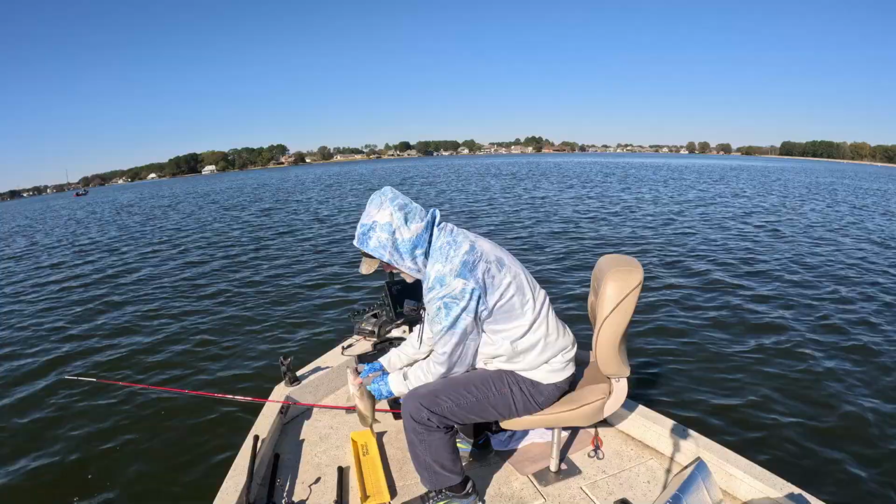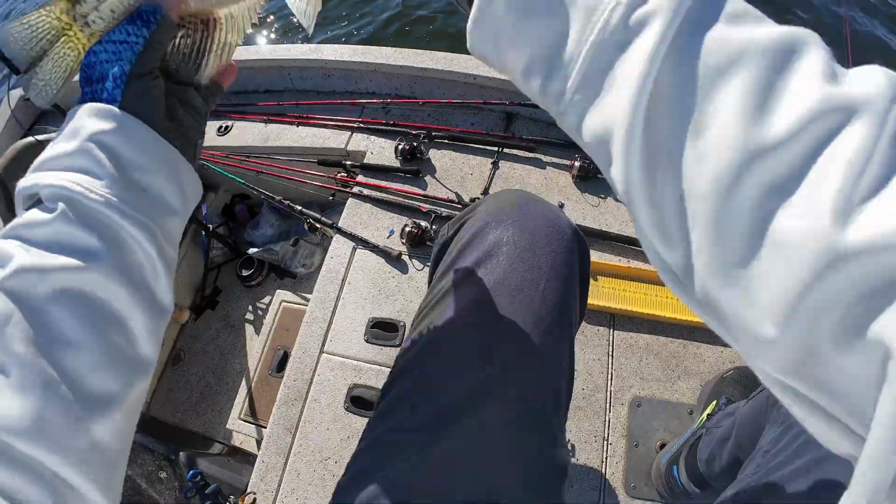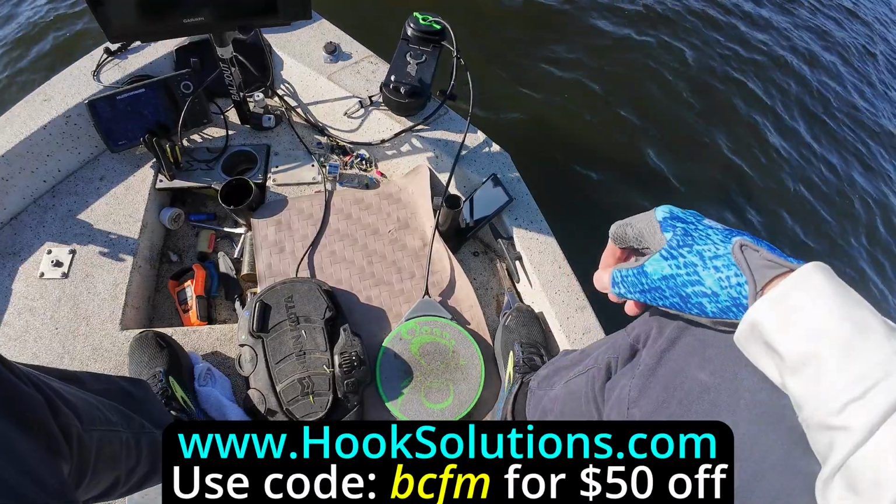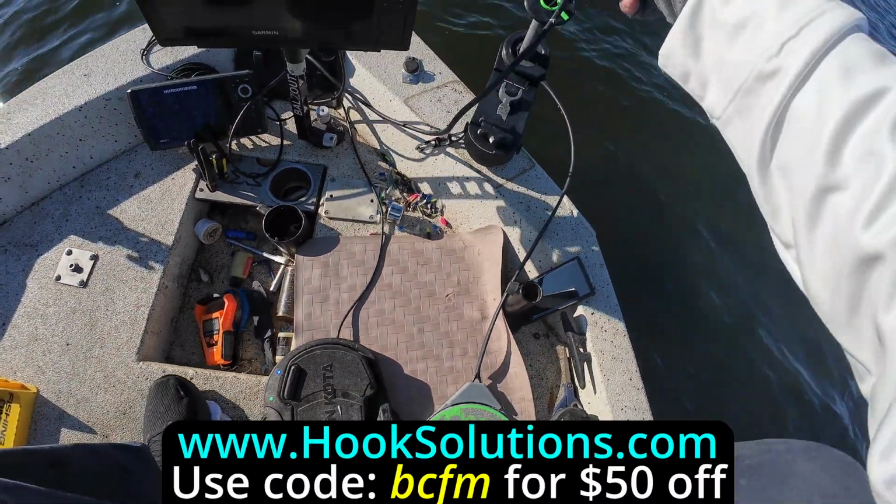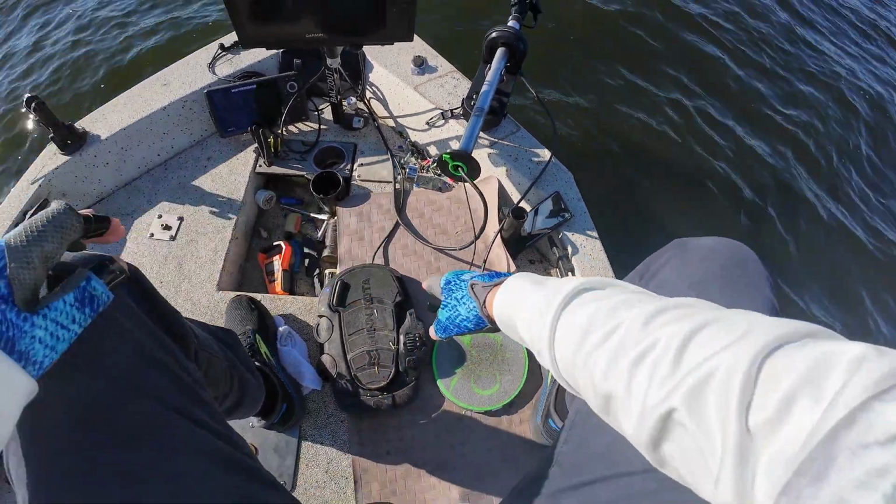12.25. Over 12.25. Black crappie. Nice keeper. Man, I'm loving this Seeker 360. Gosh, awesome, man. Sturdy, light. Just gets right in there.